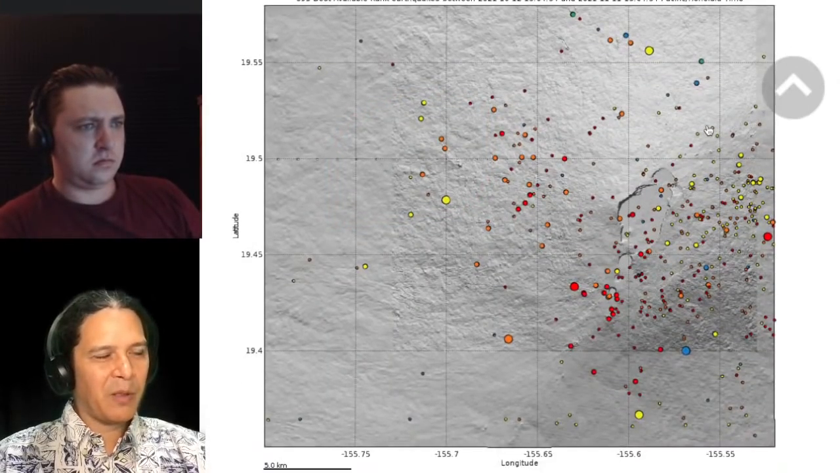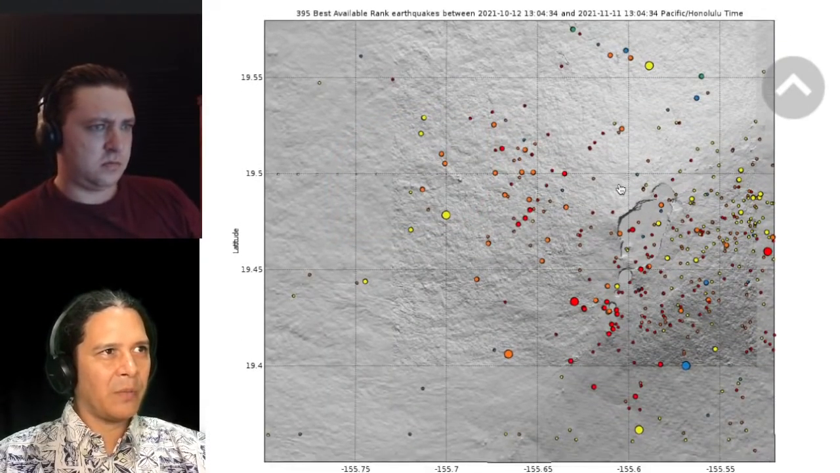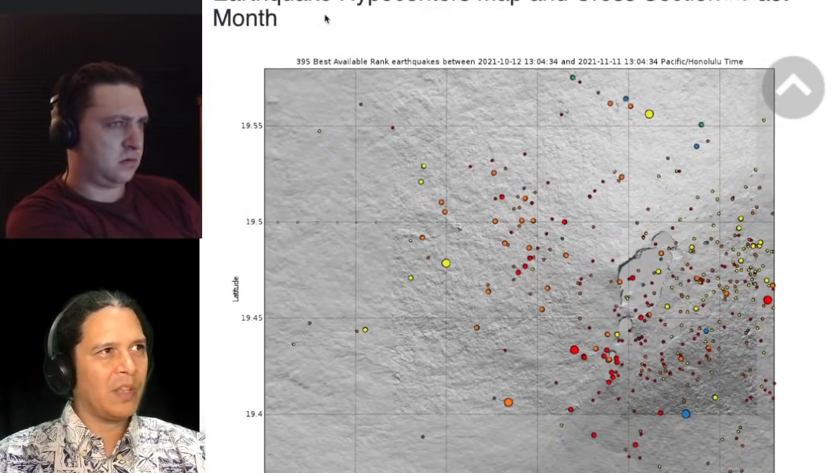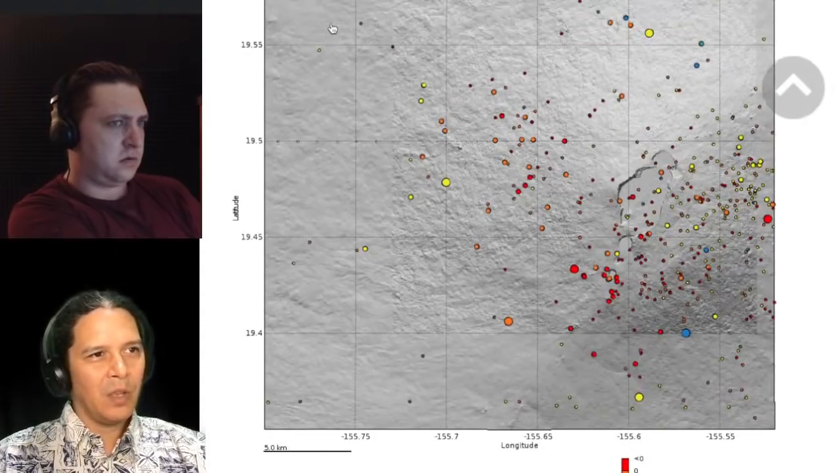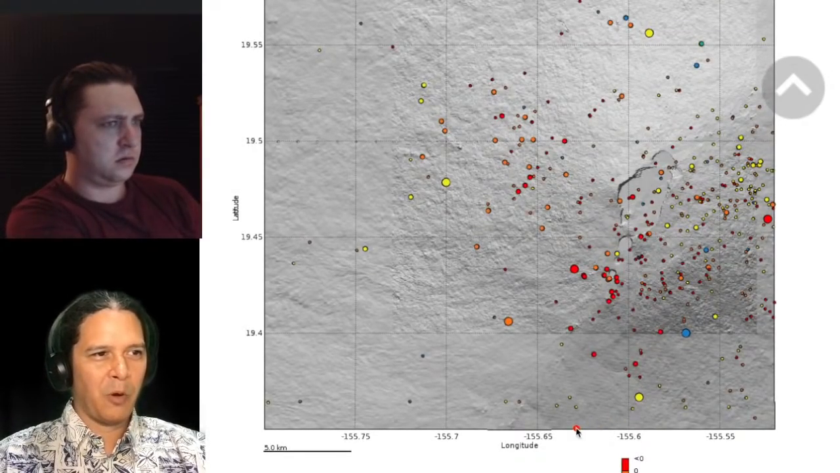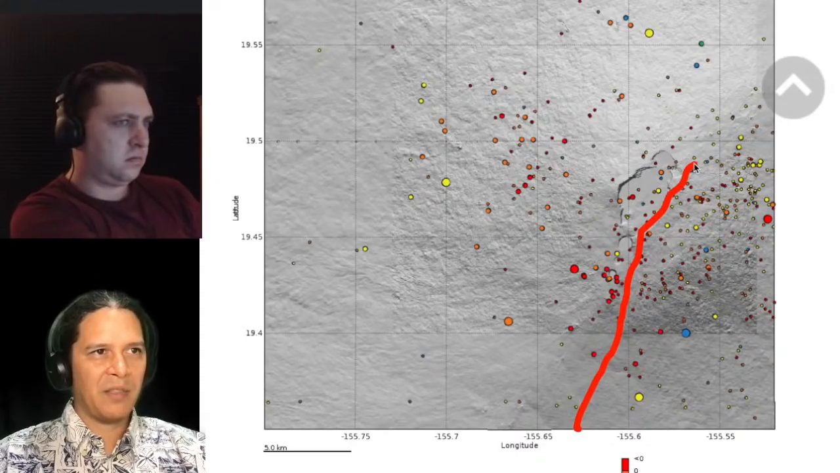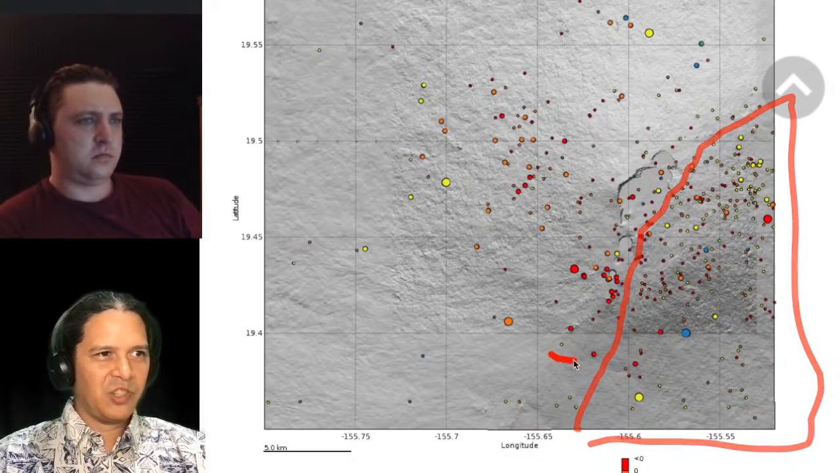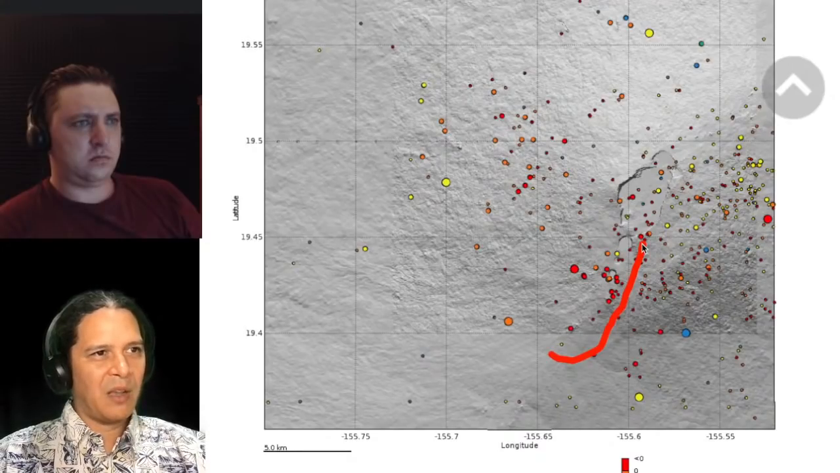For the past month, here are the earthquakes. The 69 earthquakes at the summit are showing a lot more here. It's actually the whole month, sorry. So over the course of the whole month, you can see similar patterns as before, dispersed across the upper part of the southeast flank, which is over here, that whole quarter. You see these shallower ones under the upper southwest rift and caldera a little bit, not a whole lot.